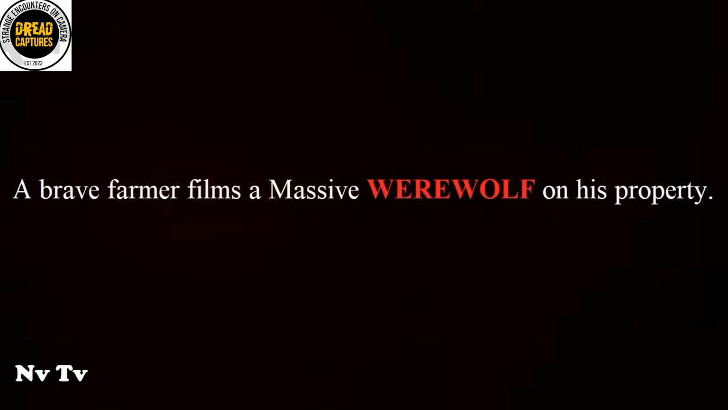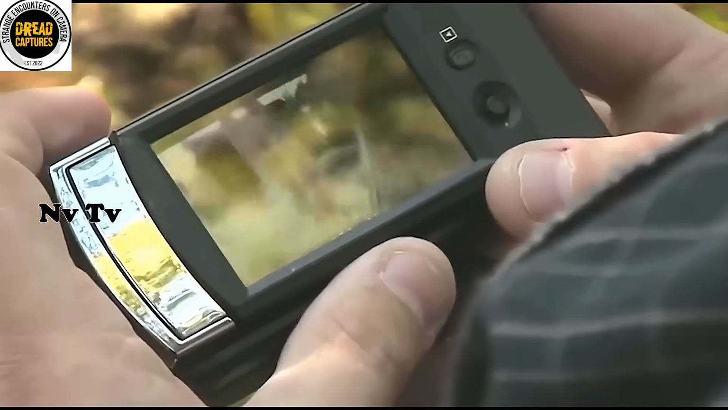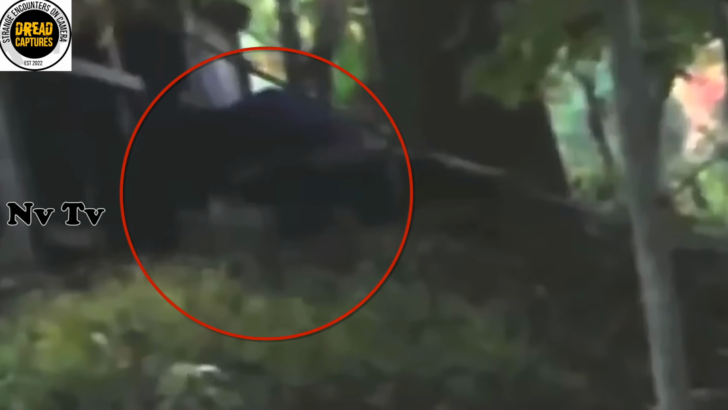Rural farmland, security camera footage, and whatever emerges from this barn-like structure defies explanation. This ain't your average wolf. We're looking at a massive canine creature experts are calling a hellhound. The beast's proportions are mind-boggling, estimated over 7 feet long with shoulders that tower above a grown man.